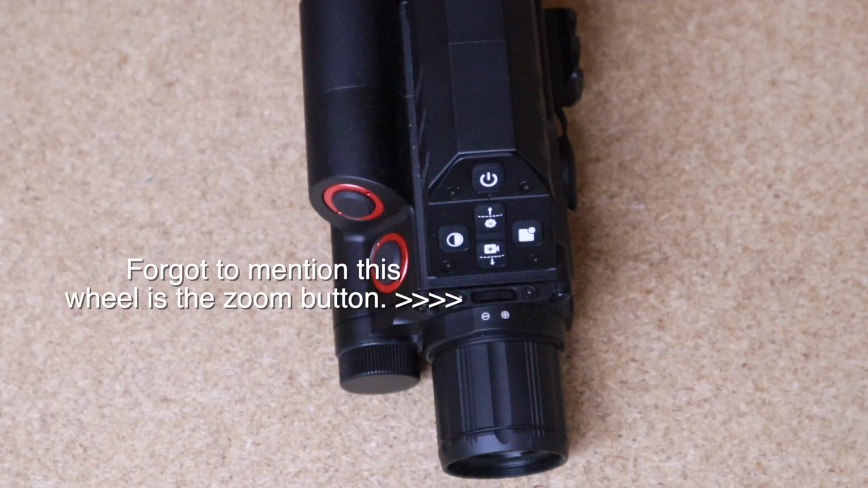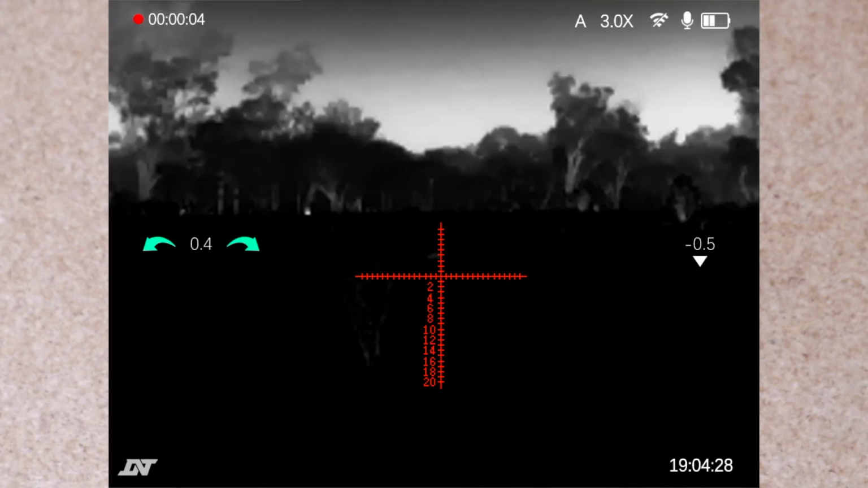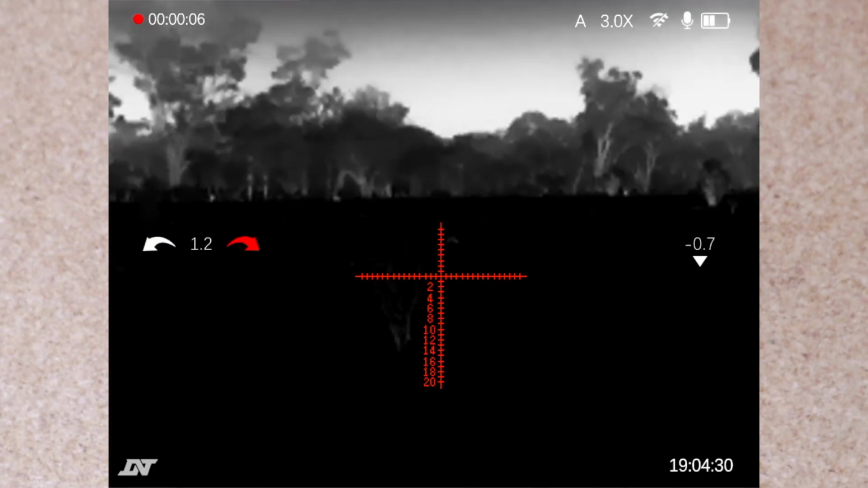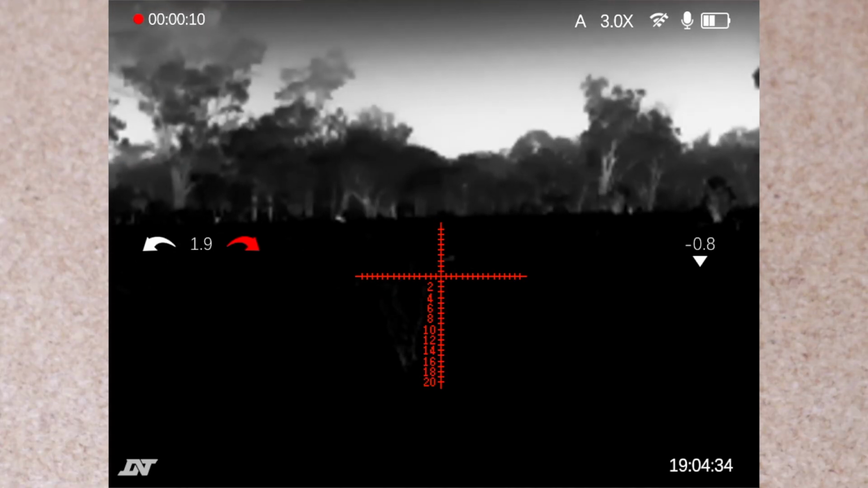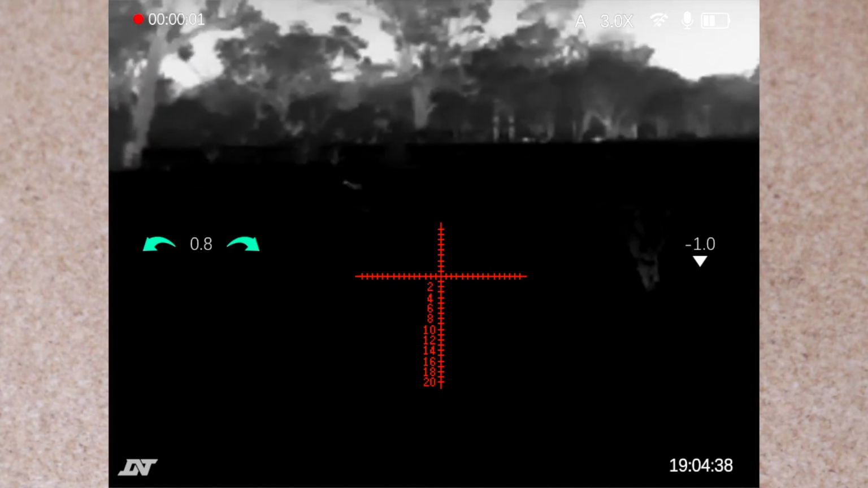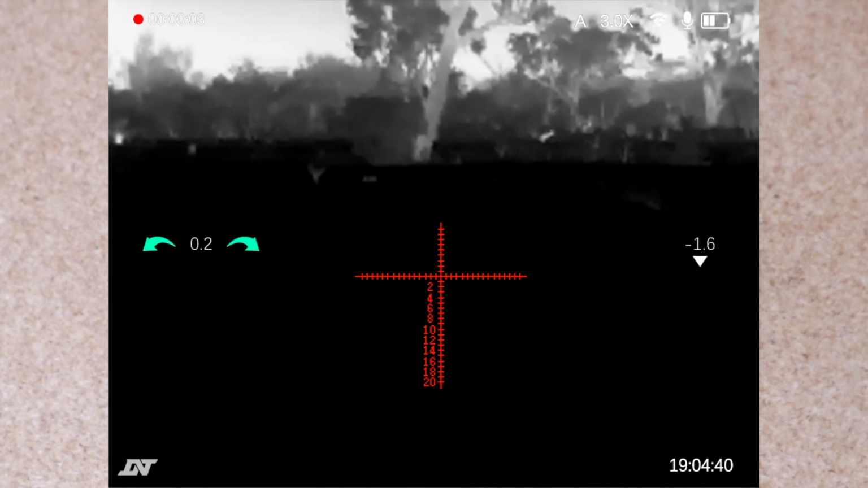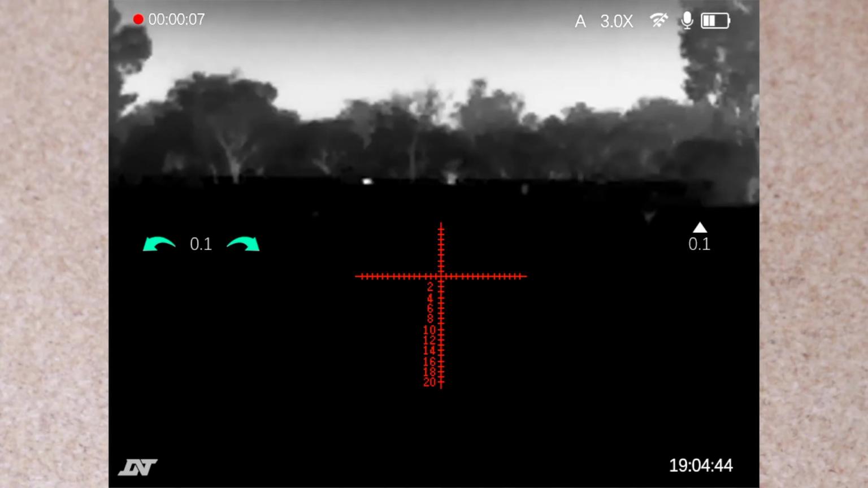Now, on the topic of recording, if you have it set to recoil activated recording, even if you manually press record, it will still recoil activate record. So you'll have 2 video files on the system in 2 different folders. It will just overlap itself, which is perfectly fine. I believe the buffering gives you like 10 seconds before the shot, and I think it's 20 seconds after the shot, so it's about a 30-second video. And if you fire shots, let's say 15 seconds apart, those 2 recorded 30-second videos will overlap as well.